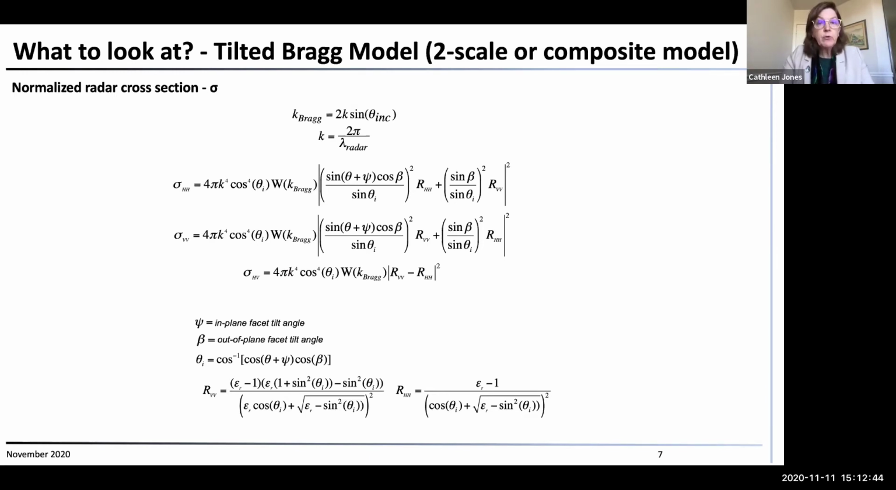It contains both the influence of the ocean wave spectrum, so the small scale waves, but also the tilt from the background waves. So there are these long wavelength swell waves, and those provide some tilt to the surface, and so that modifies the local incidence angle of the radar.